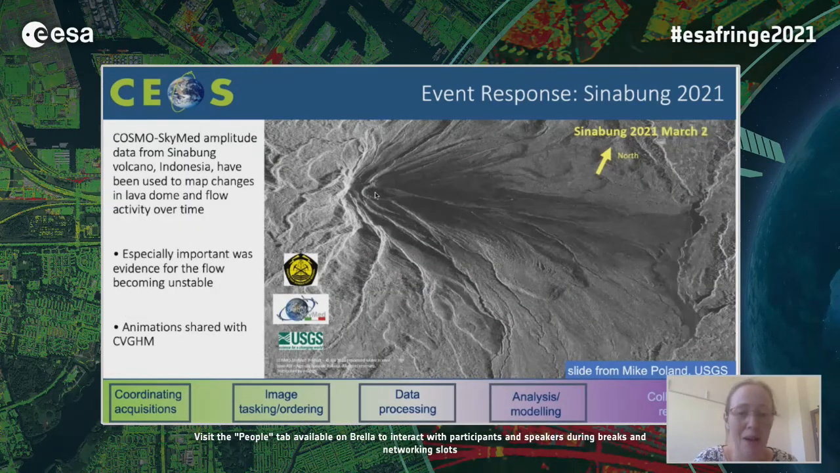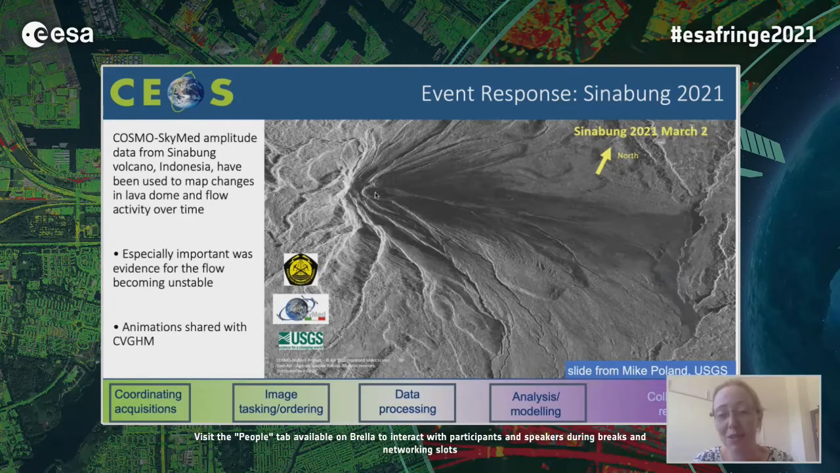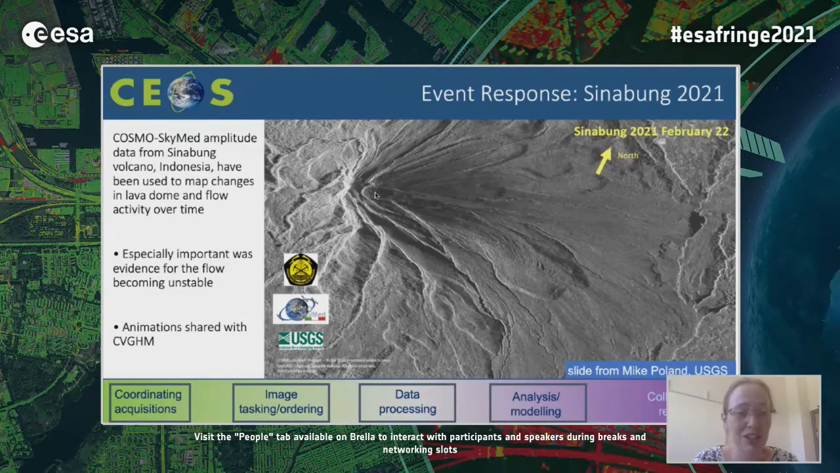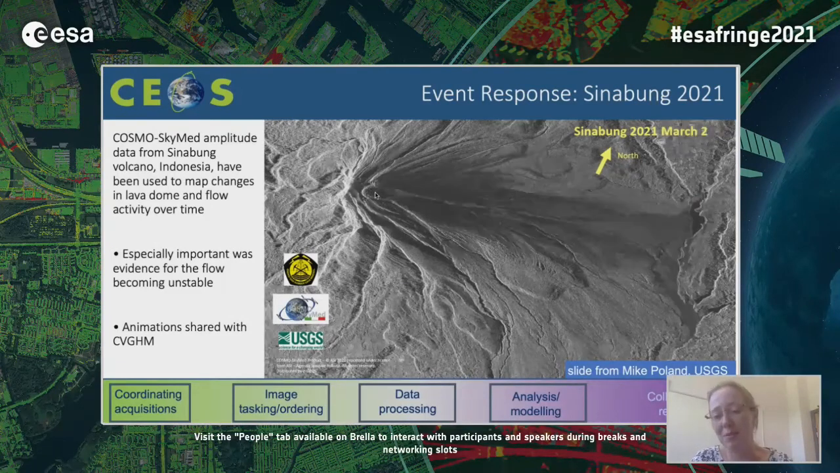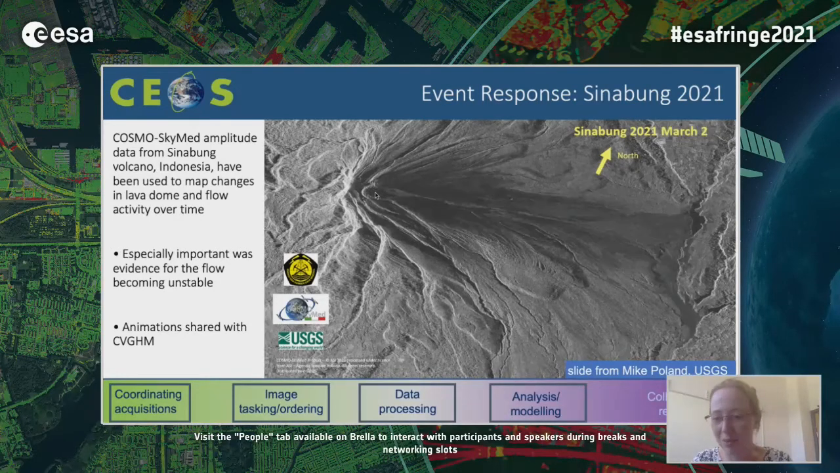Looking at Sinabung, what's really been useful here has actually been the backscatter and the amplitude imagery, particularly in mapping changes in the lava flow and lava dome and in flow activity. The particular value for the volcano observatory here was in giving some indication that the flow is becoming unstable, because flows becoming unstable has been implicated in the beginning of hazardous pyroclastic density flows at Sinabung in the past. You can see the scale of the 2020 activity in the animation here.